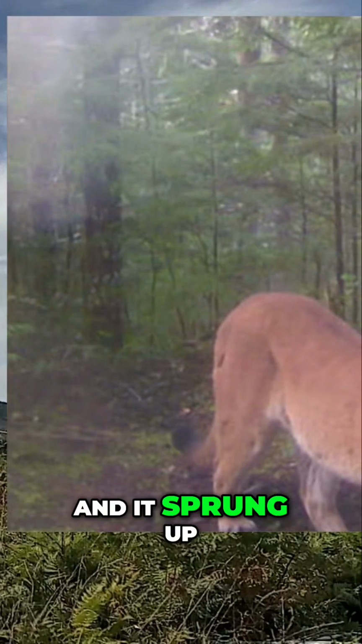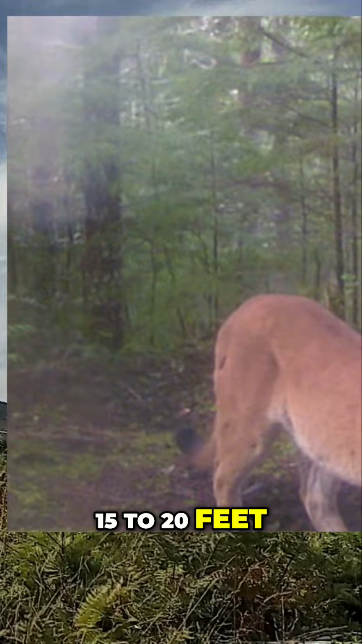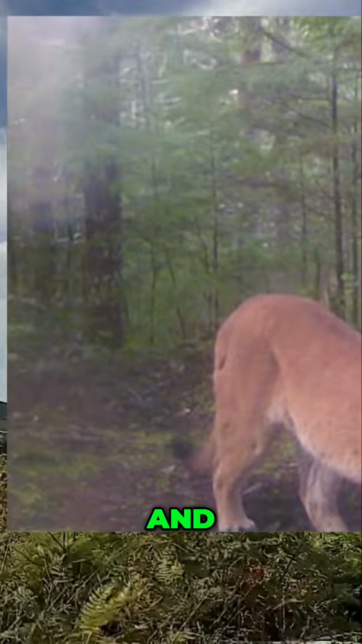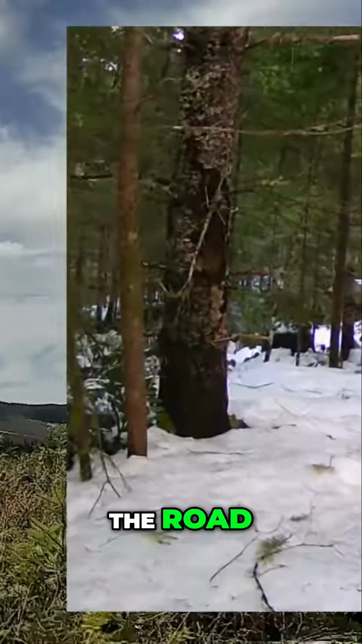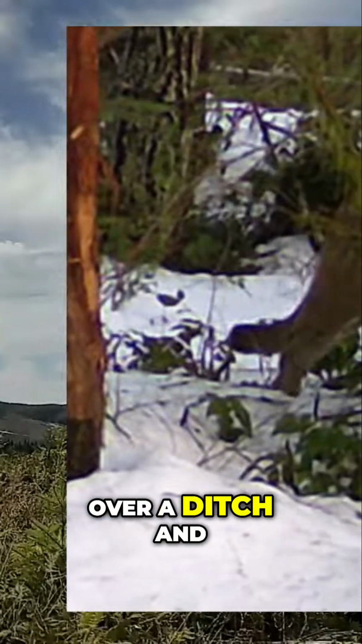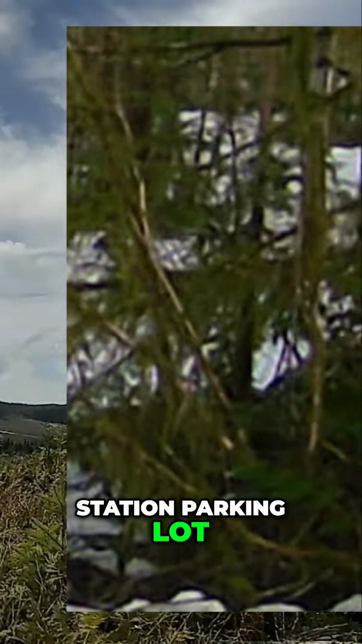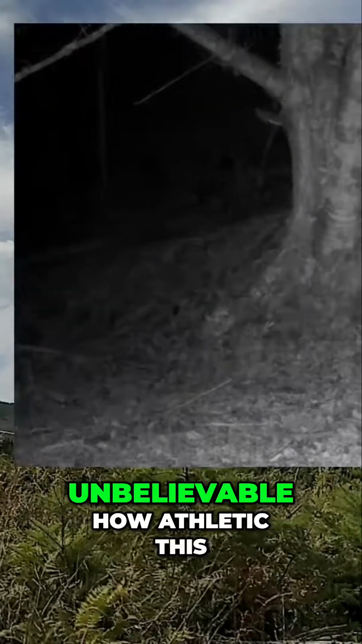And it sprung up, it must have been 15 to 20 feet in the air backwards, and flew over half of the road, an equal amount of distance over a ditch, and landed in the fire station parking lot on the other side of that ditch.